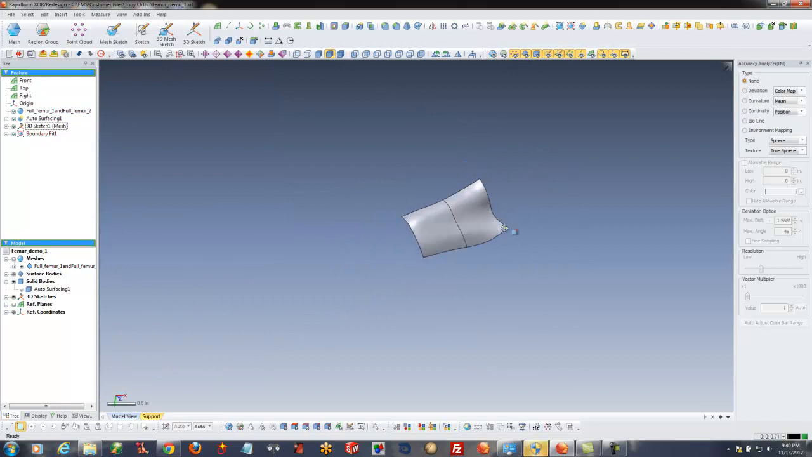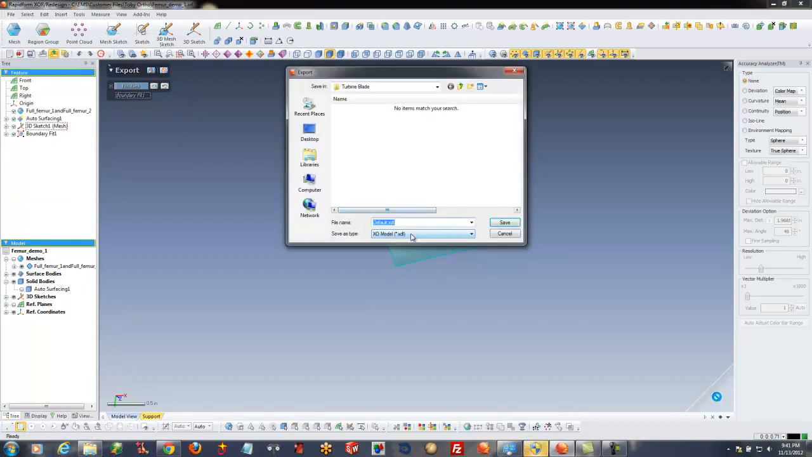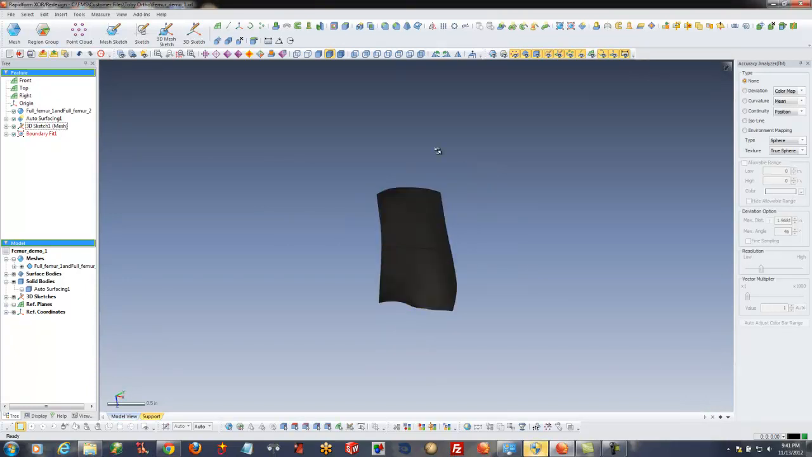So if I just want to do smaller areas, again, it's still a NURB surface. When I go to export, I'm going to have those same options again of IGES, STEP, etc. But this time it's going to go out as a surface model because there's no thickness to it. It's just basically a skin.